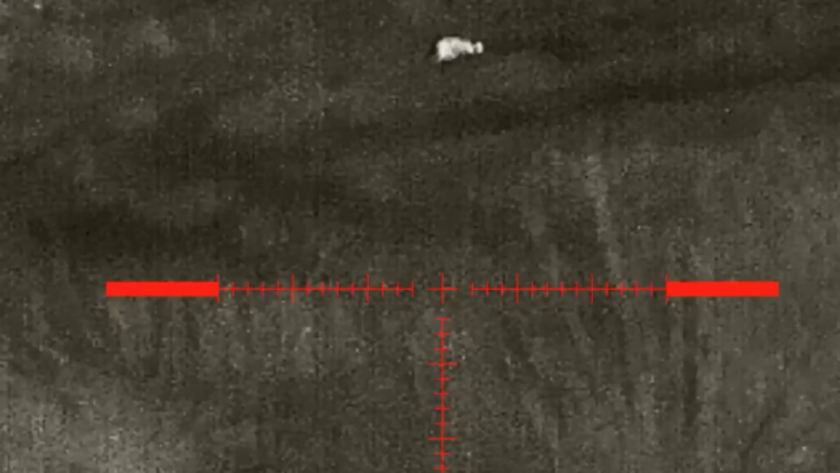And there's the other one making its way down. So it's obviously following the scent of the first one. I think this is the pair that we saw at the beginning of the evening. In fact, I'm almost sure it is.